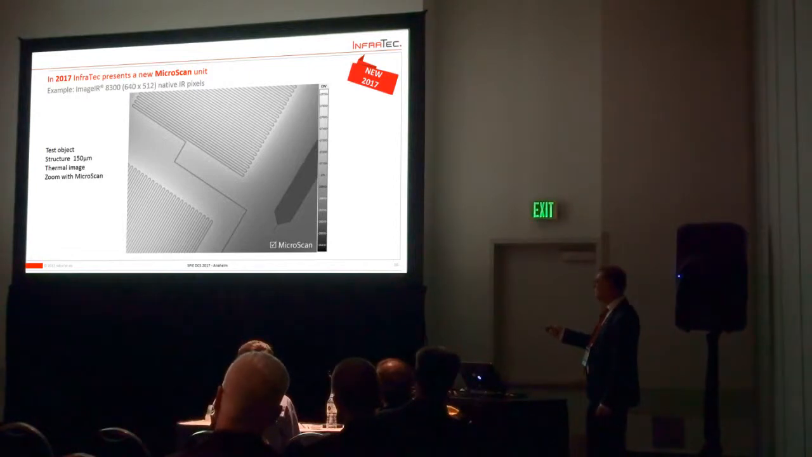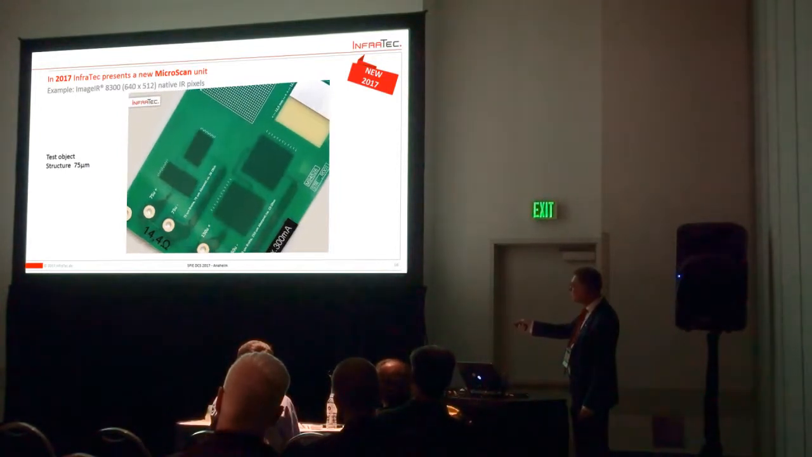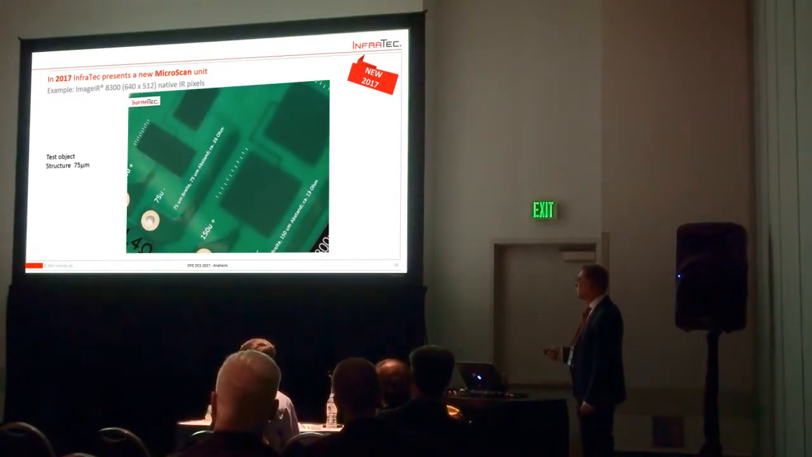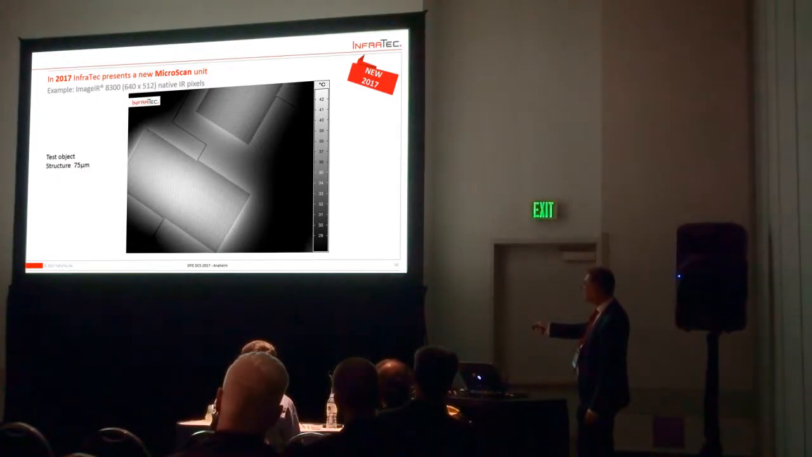Here you can still see some structures, but when we go into a finer structure, which is 75 micrometers, and we look at the zoom, you now know the structure, of course, and you can imagine it. But with a direct comparison, without microscan and with microscan, in a split screen like now, you can see it's a big difference.